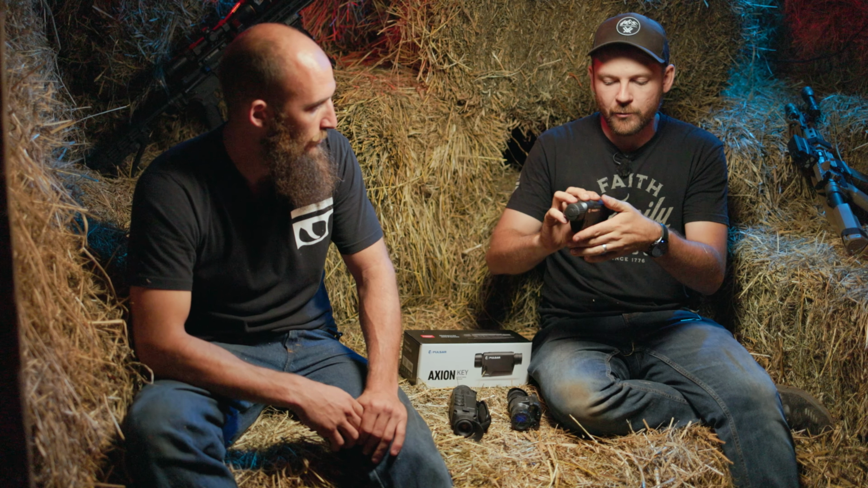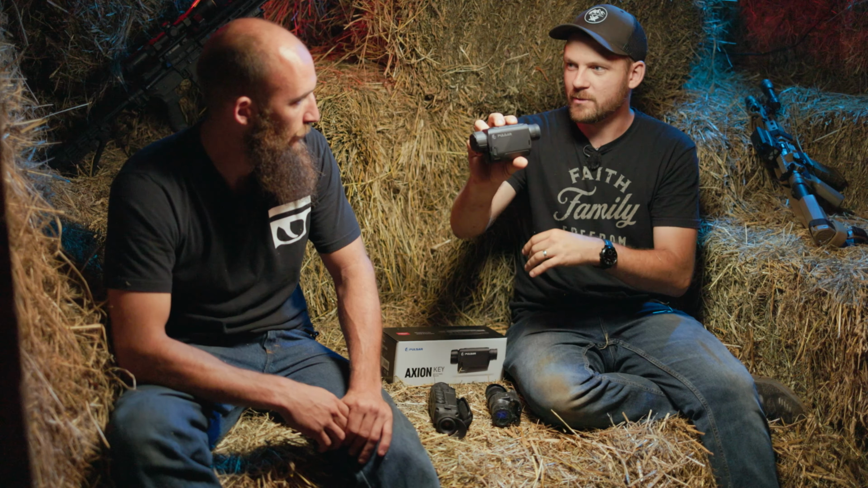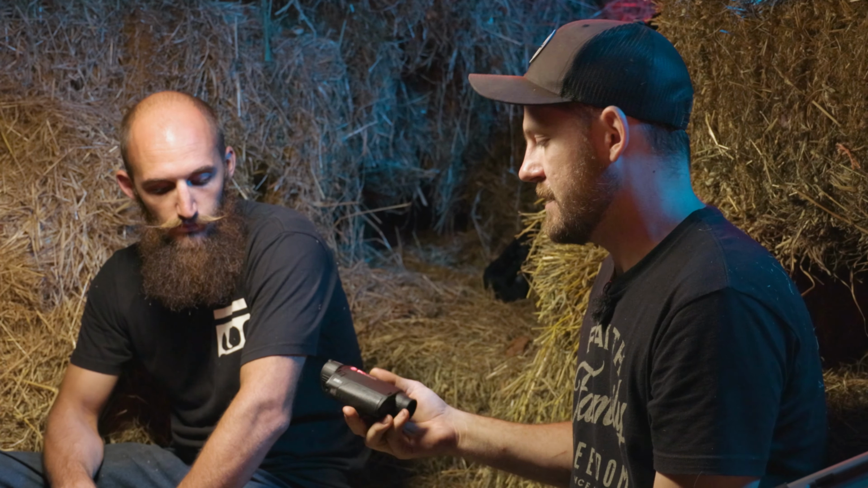And when we're looking through a unit like this little Axion, I get these mixed up because we have so many in our shop right now, but with this little Axion, you're going to see heat signatures, not just ambient light that is projected to your eye. And like Ethan said, the benefit of this is if we're out walking through a field, I'll give you an example.